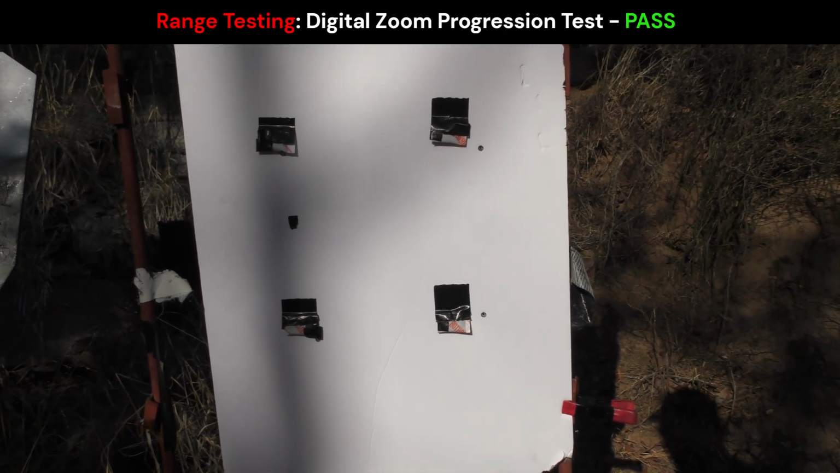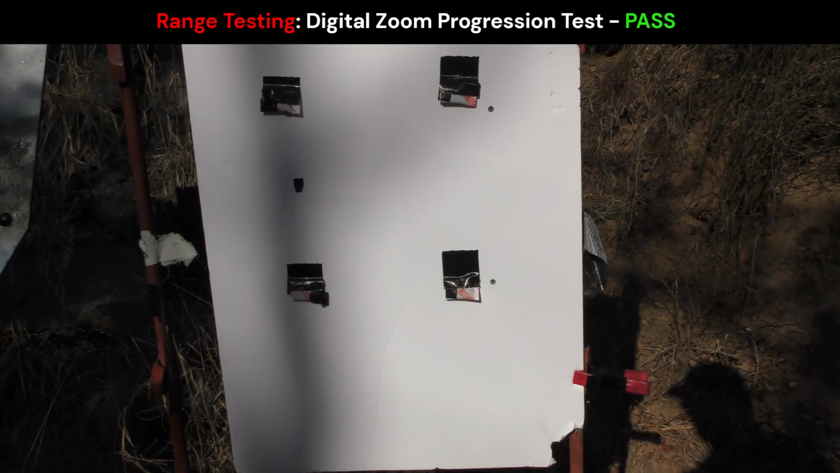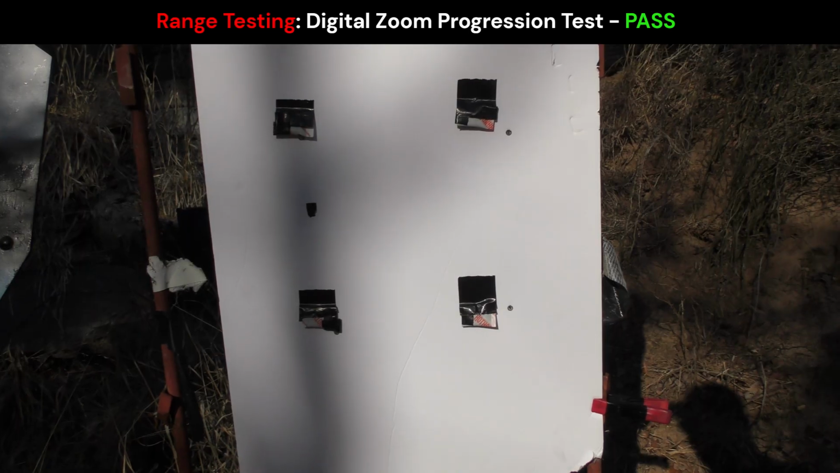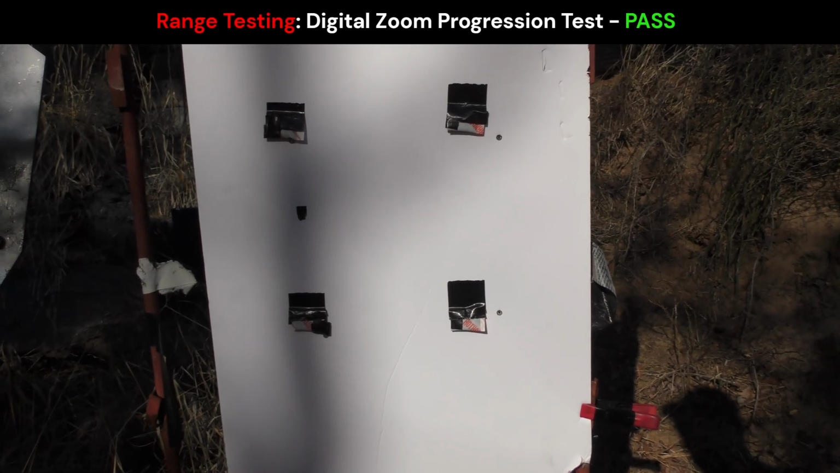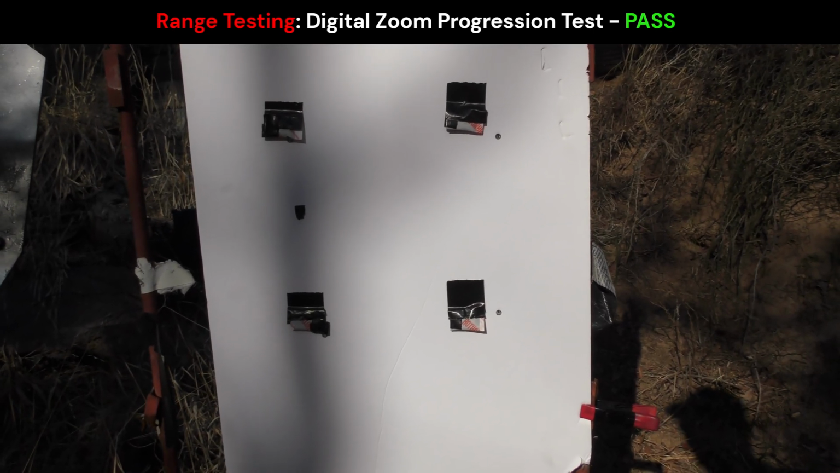So once I started activating zoom, I was able to get a real good pinpoint image on the hand warmer. At 1 times, the pip nearly covered the entire hand warmer. So with 2, 4, and 8 times being very consistent on impact, I would say the digital zoom is tracking correctly.